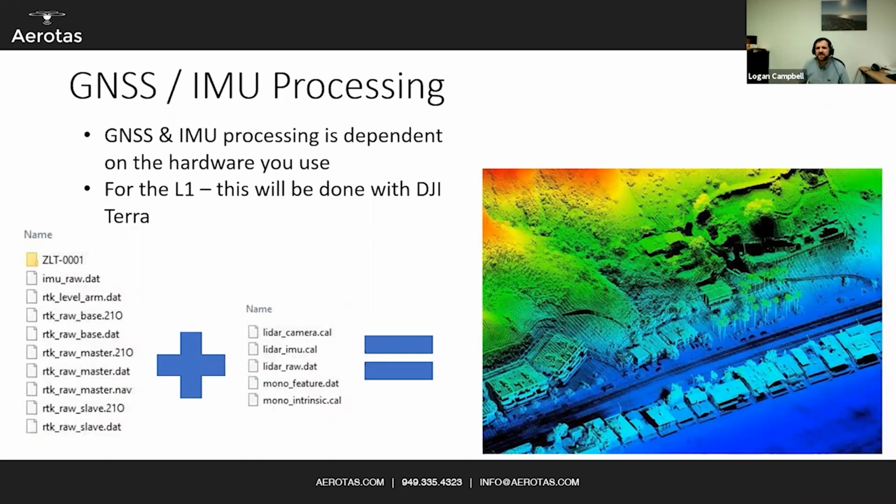Like I said, this is the step that's most dependent on the hardware that you use. For the L1, this has to be done with DJI Terra software. That's DJI's proprietary software, and if you don't like having to buy another piece of software, well, you're not alone. It's kind of annoying, but LiDAR systems, when they record their data, it's typically in a proprietary format that needs to be processed against the IMU.